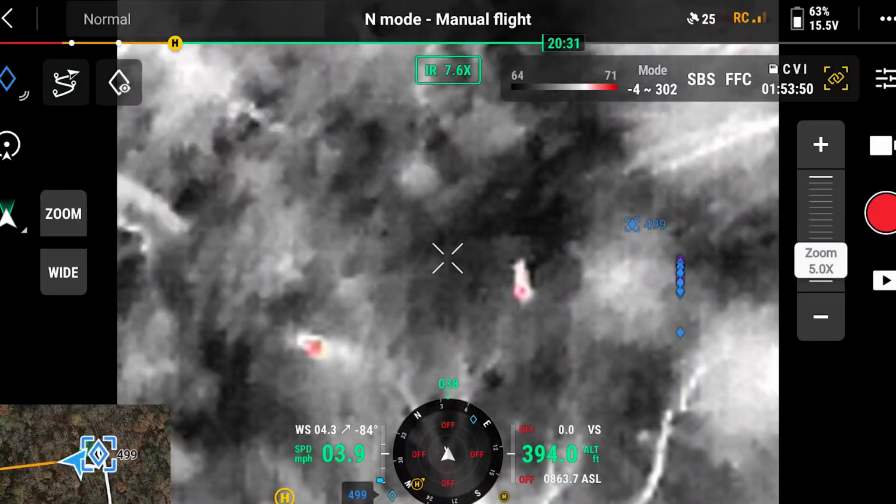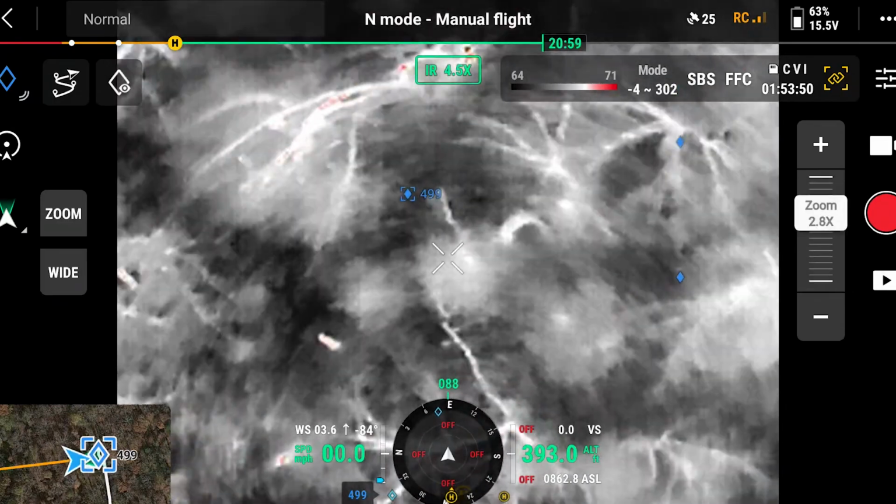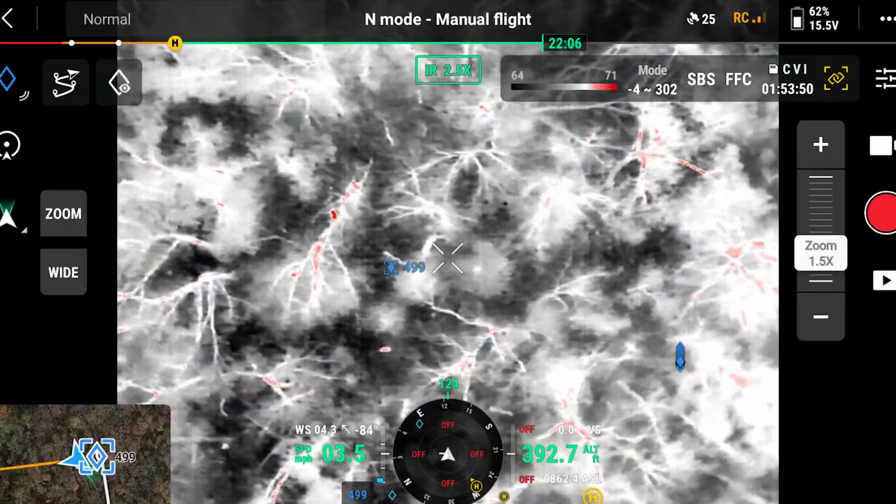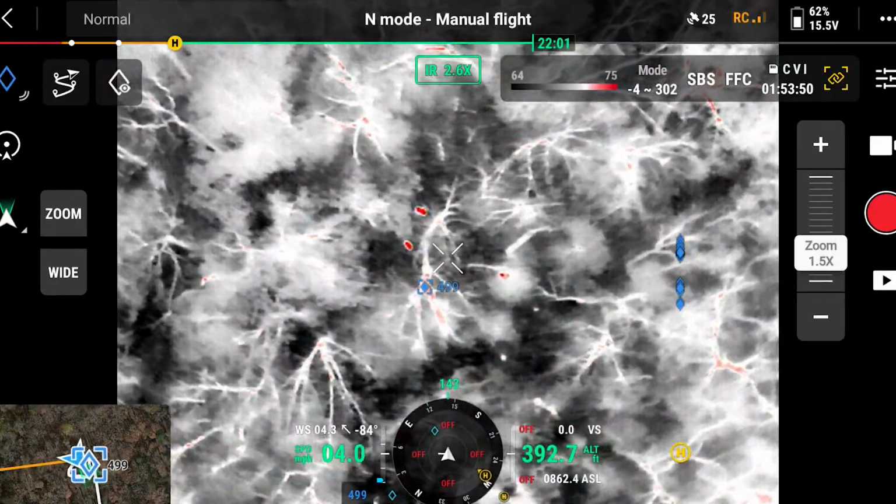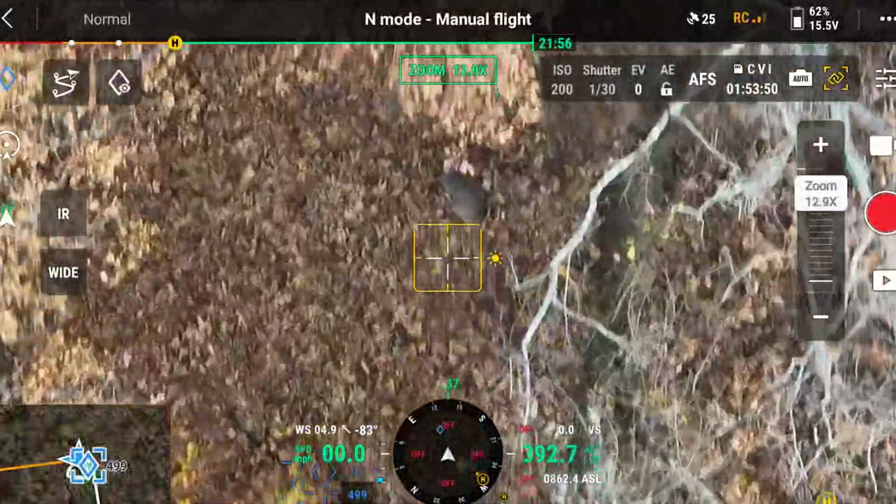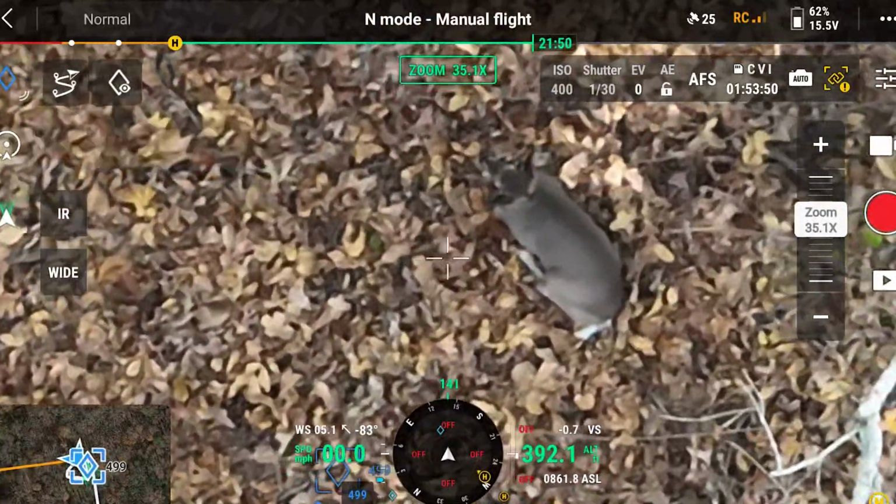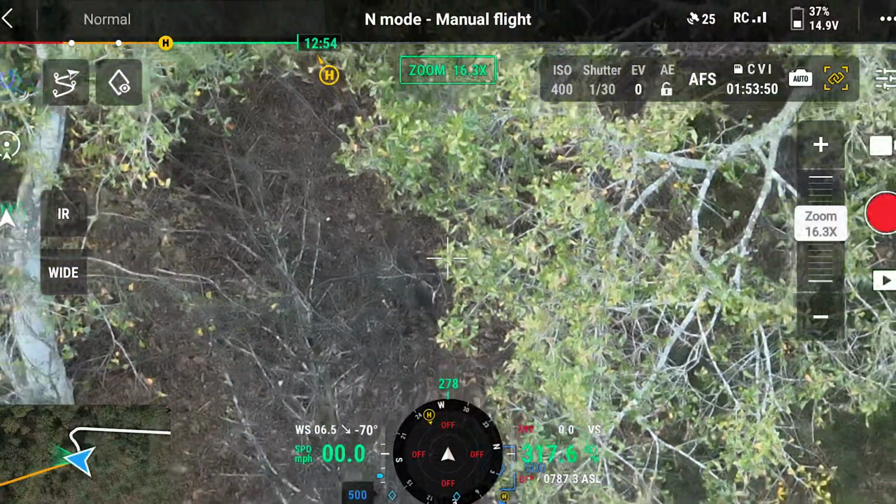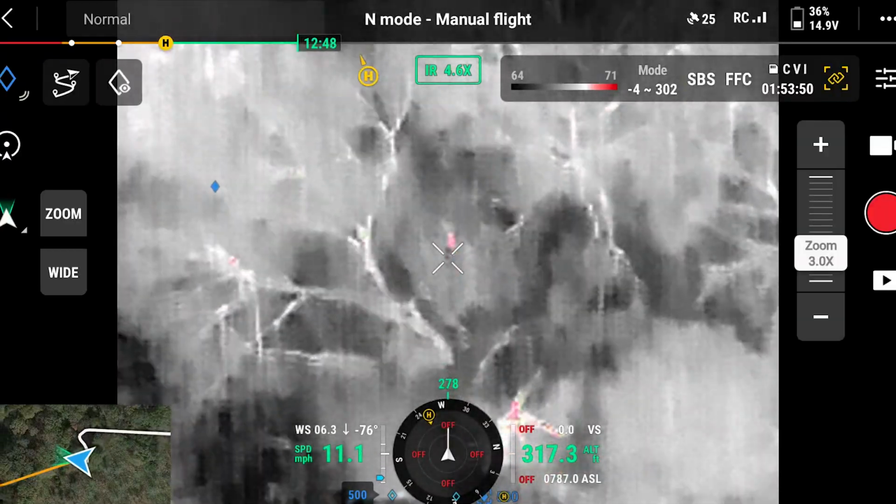So see how that changed? That's just a trunk, or even a deadfall. Just a bunch of does. Doe. All by herself.